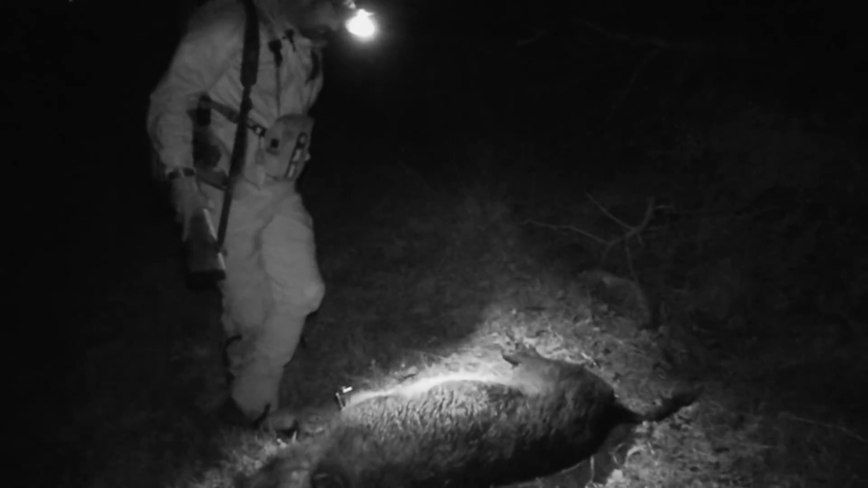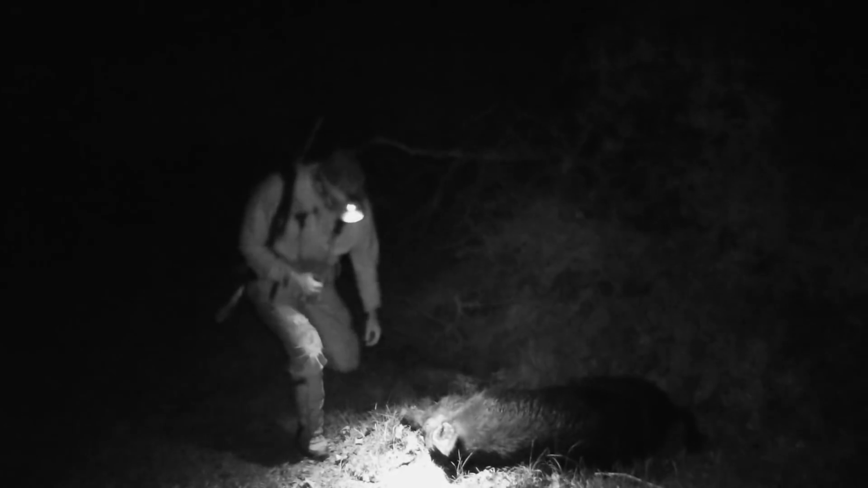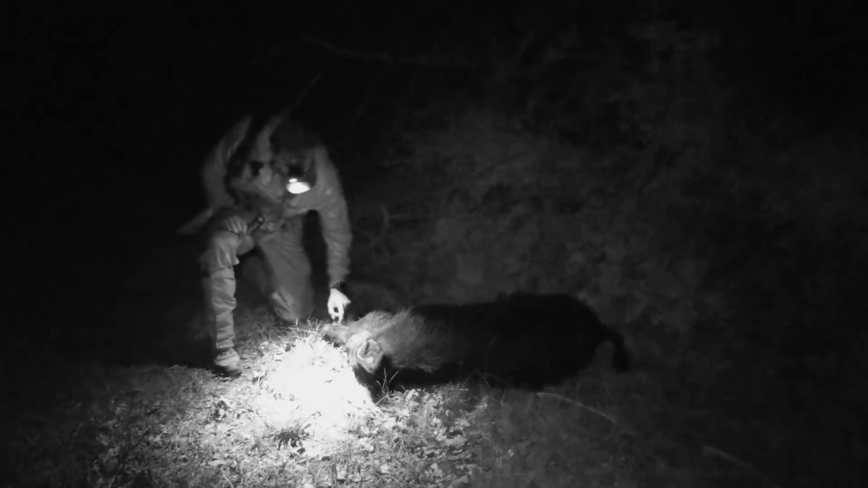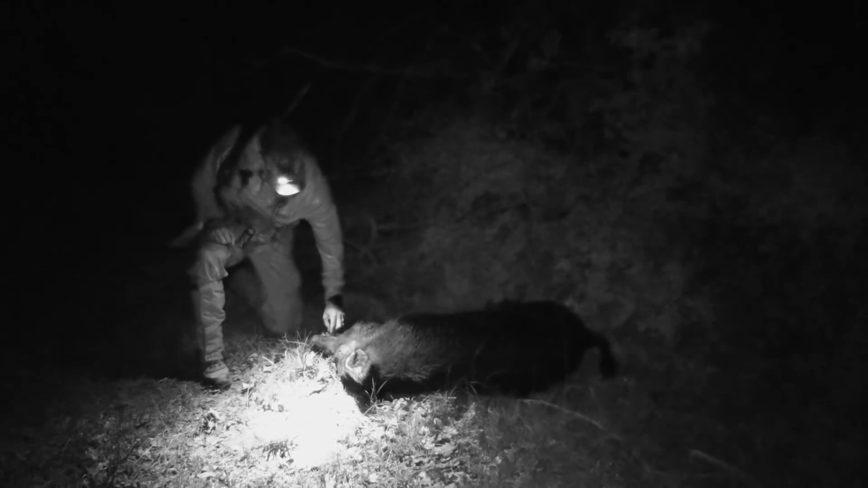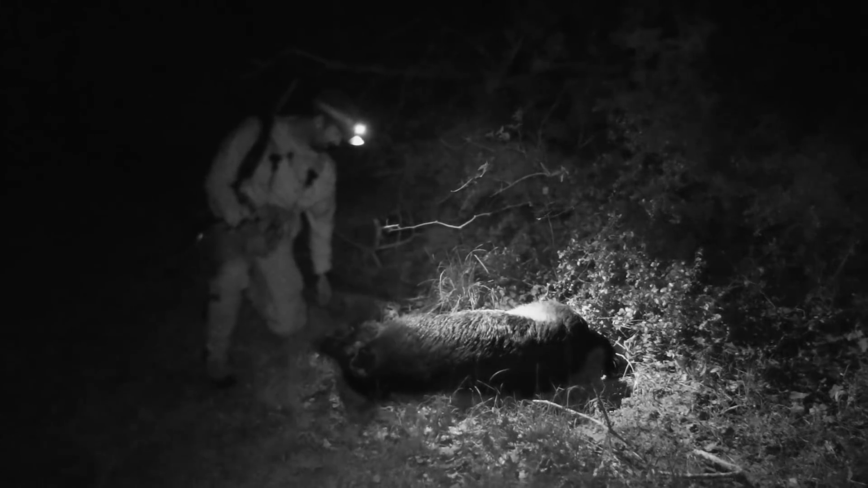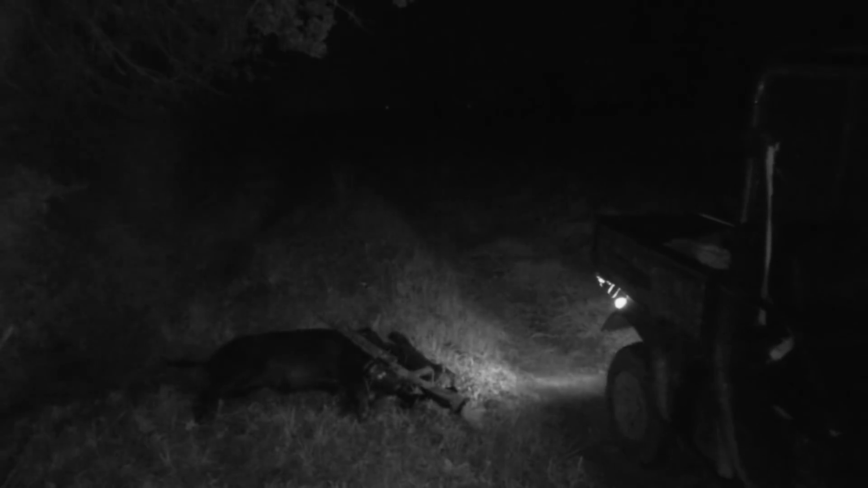That's the one thing about thermal too, you really can't tell size of things and you can't tell color. He's not nearly as big, but decent tusks, jet black. What an amazing first night here. He is jet black. Randy's gonna be thrilled. Get the buggy and load him up. After a successful first day, I collected both hogs and headed back to get some rest.